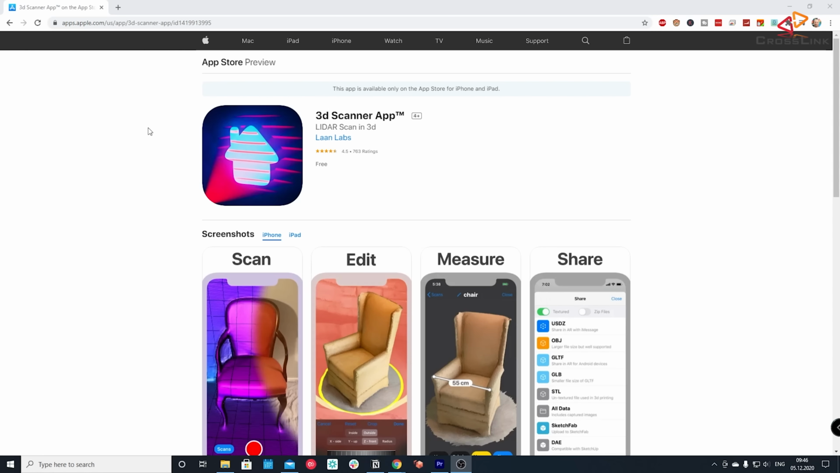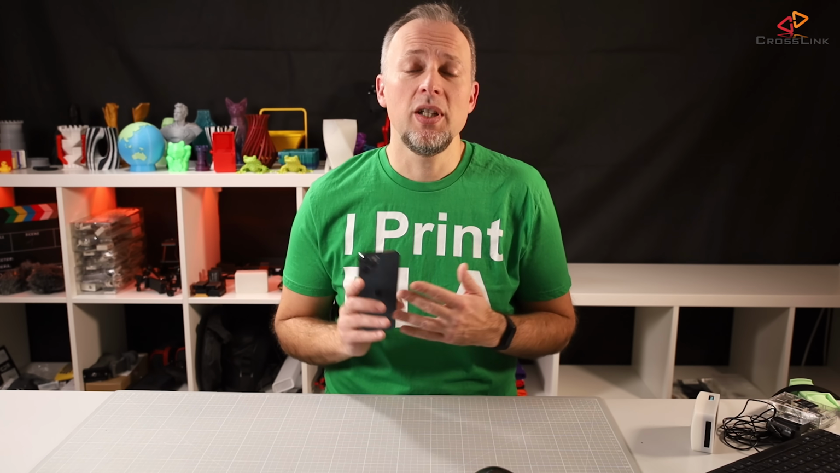There's actually just one application in the App Store currently that can do 3D scanning with the LiDAR sensor of the iPhone, and that application is called 3D Scanner App. I'm linking that application in the description of the video so you can download it. But as I said, it only works with the LiDAR sensor, and the sensor is available on the iPhone 12 Pro, the 12 Pro Max, and it's also on the iPad Pro 11 and the newest version of the iPad Pro. So let's get started with the first example of 3D scanning with this camera.